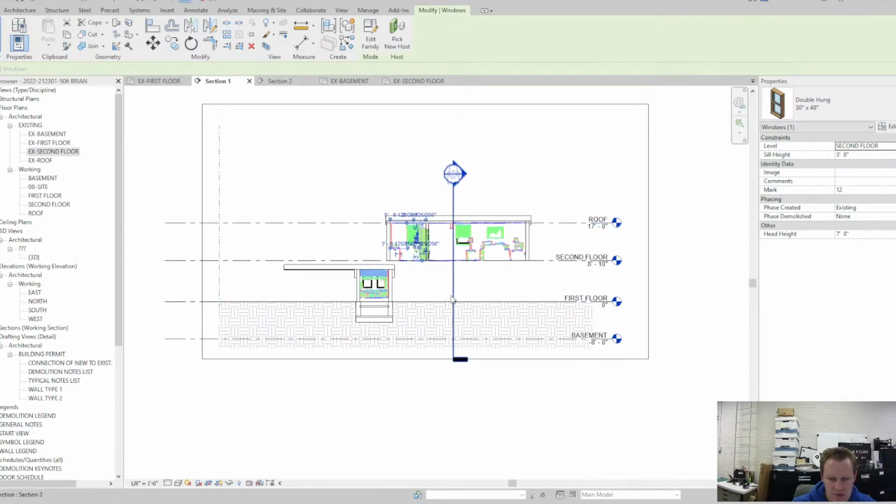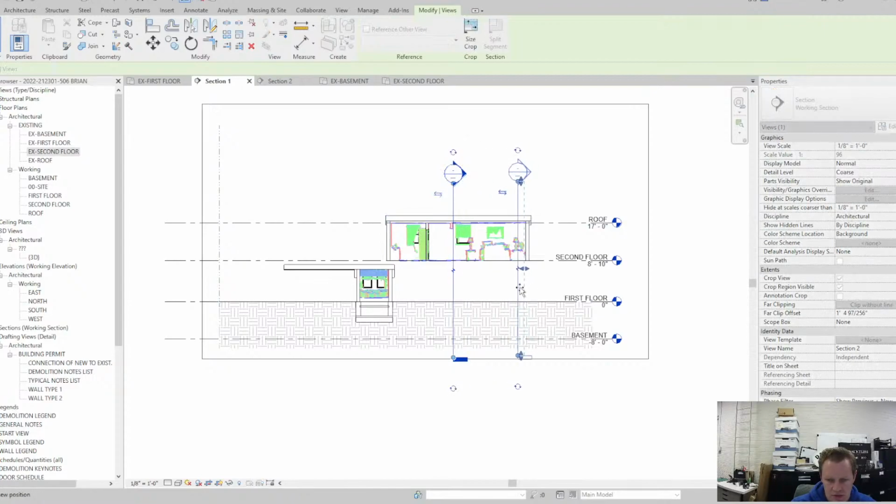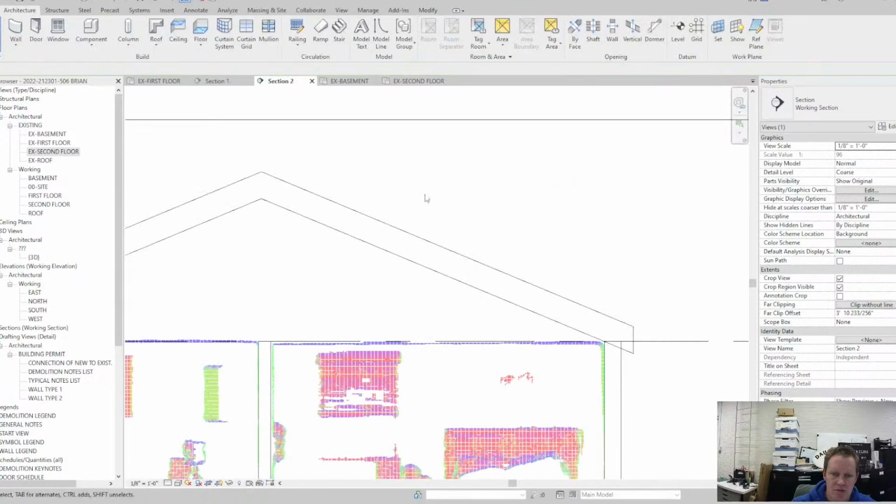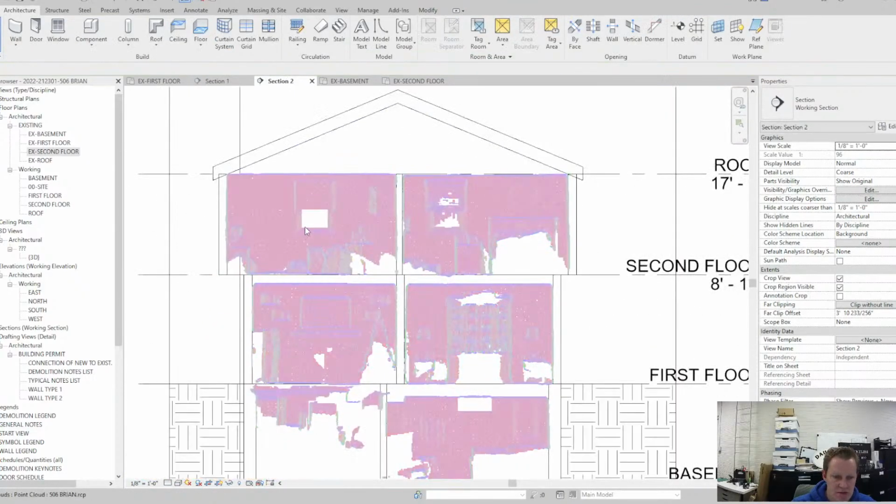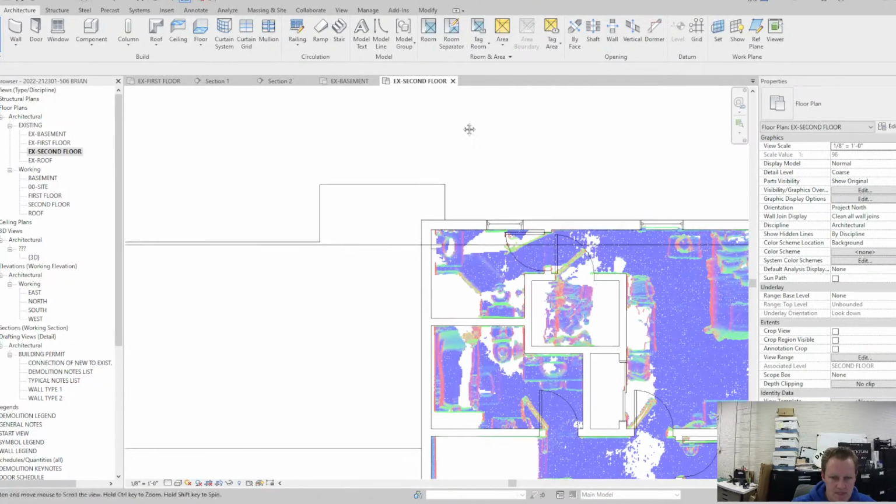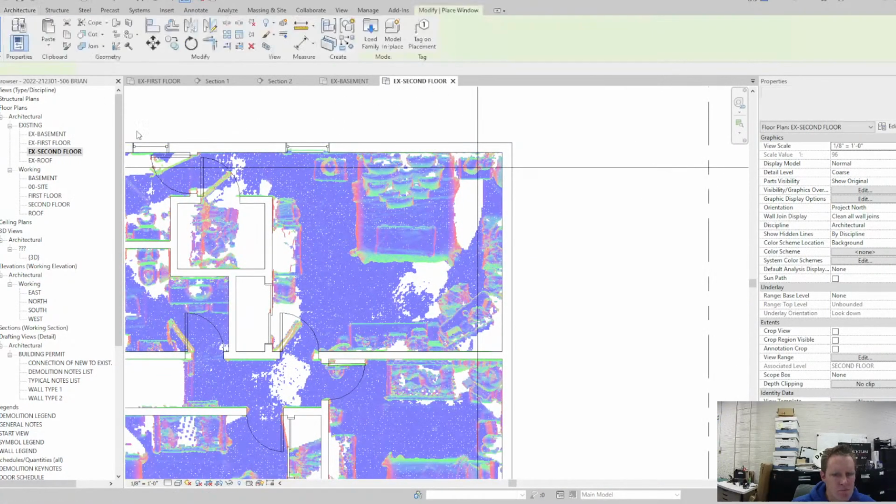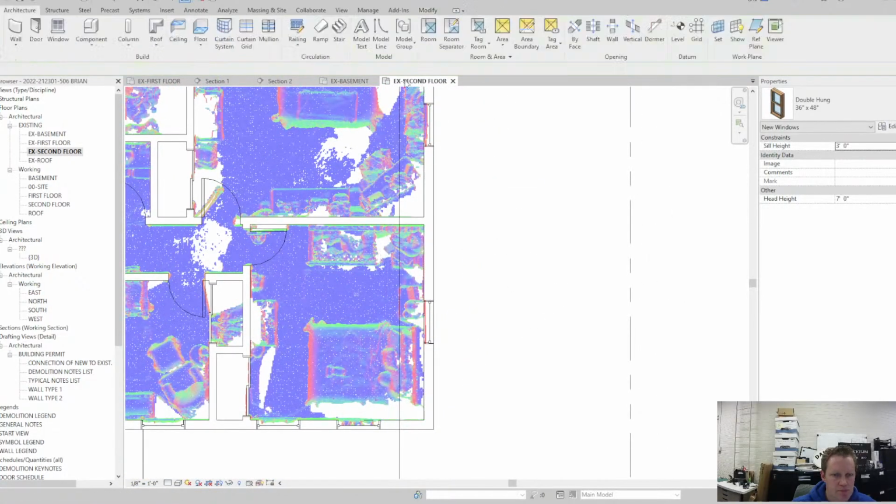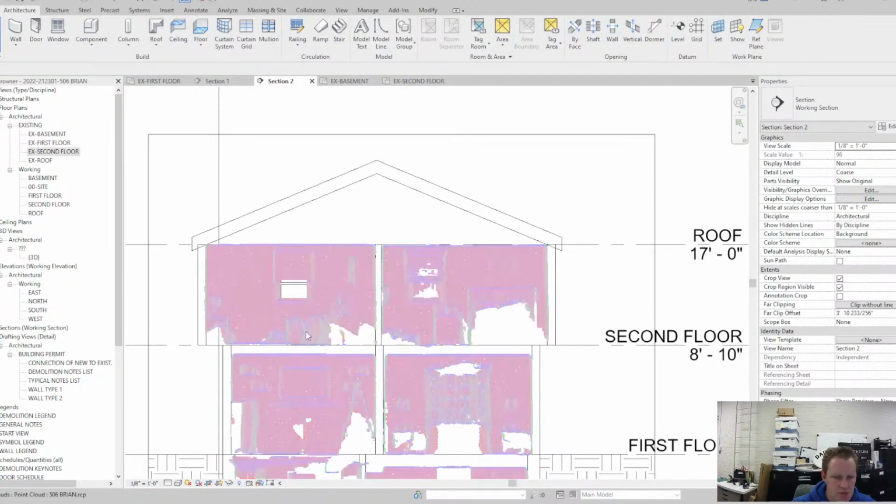I know there's some basement windows, but that's going to take some investigation. There's a lot of stuff there. Oh, it looks like we got 2 windows on the side as well. Or one. There we go.